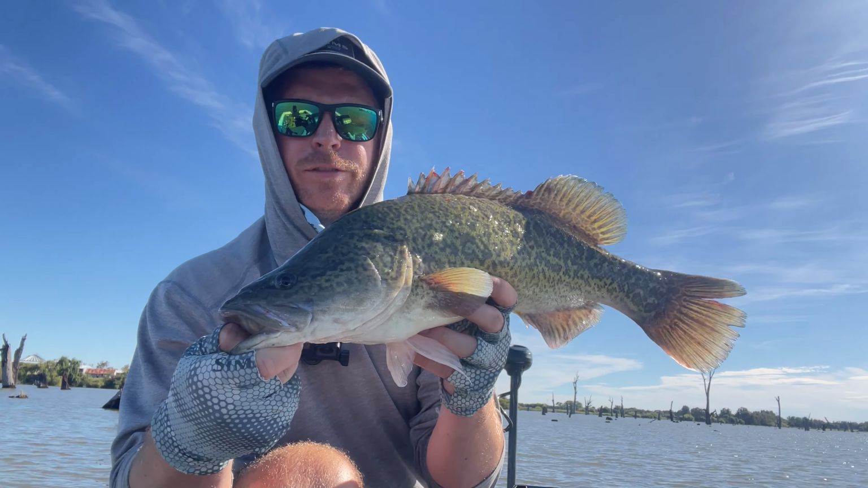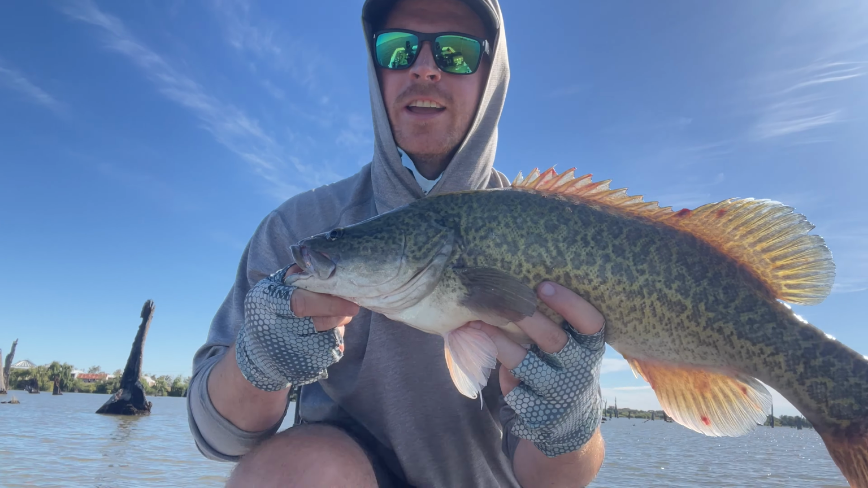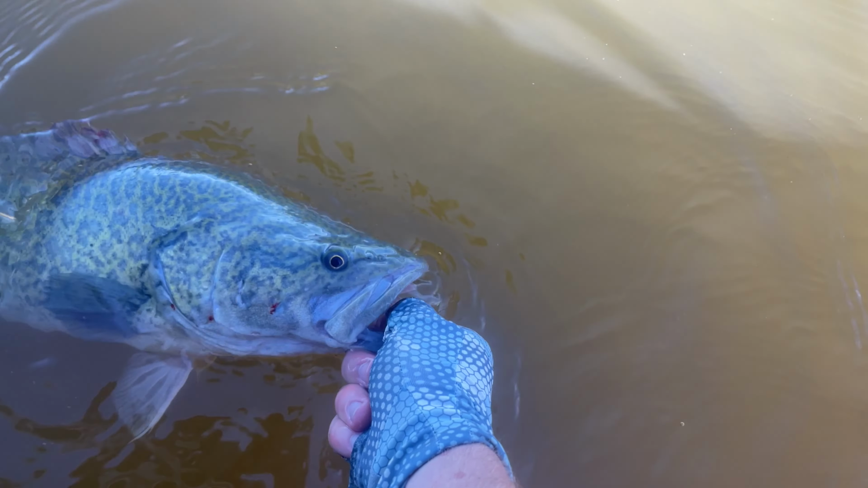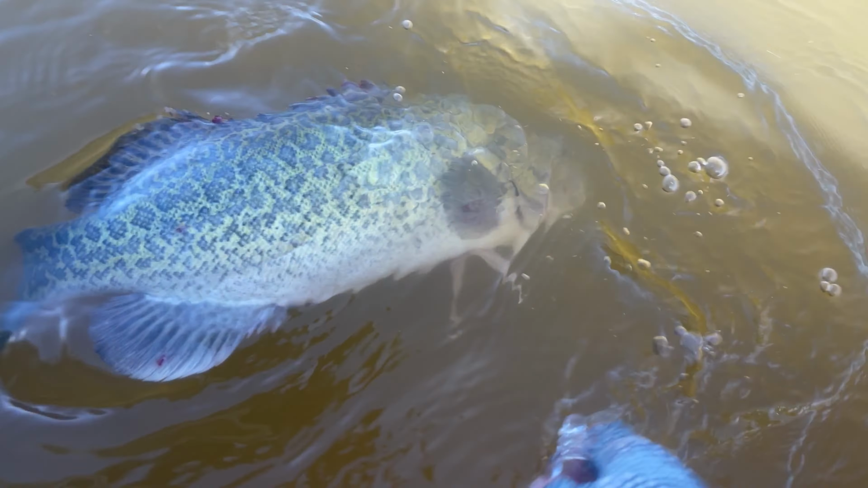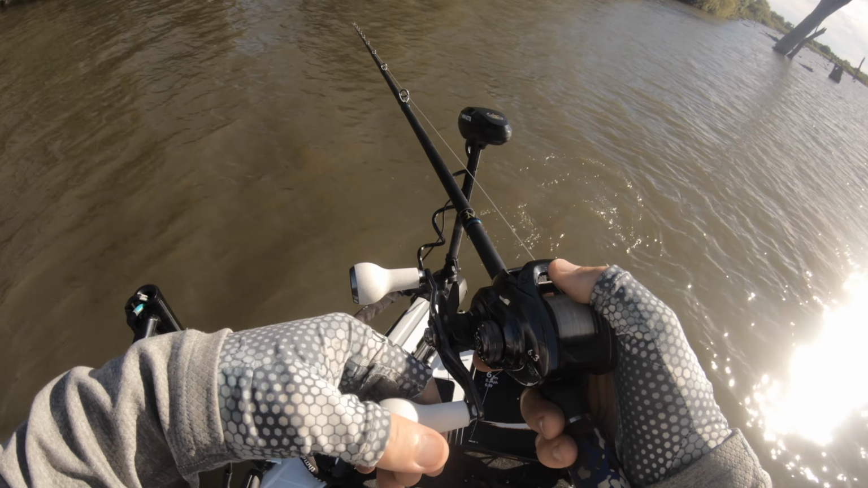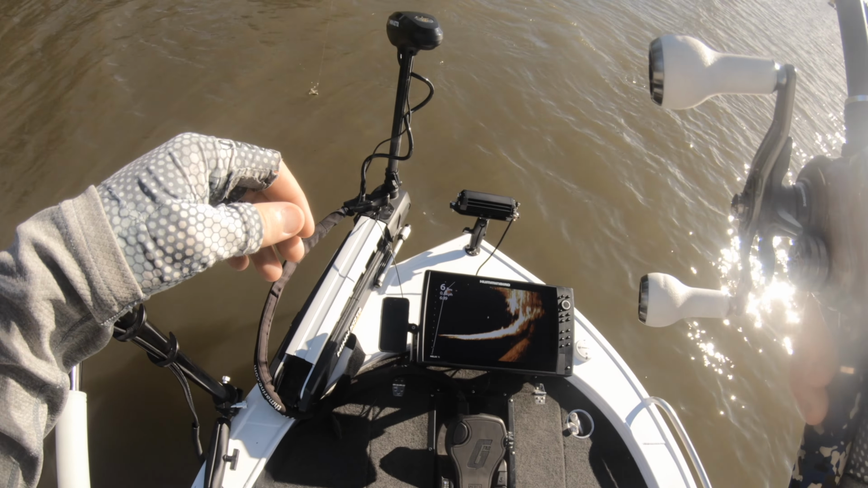That's him there, little fish, little 50, nice little fish, let him go. First fish for the trip, just a little banger. Nice colours, see you mate.